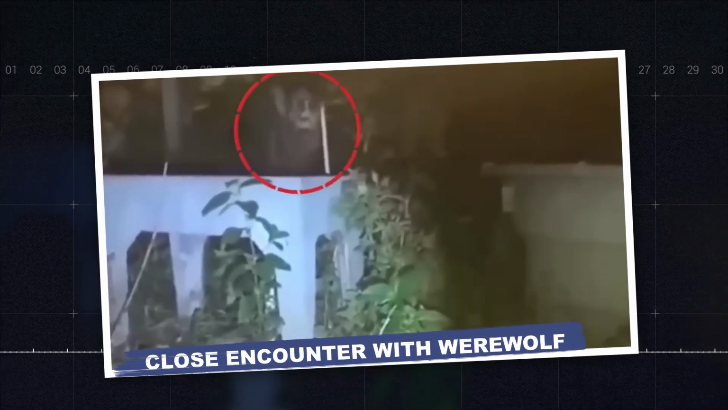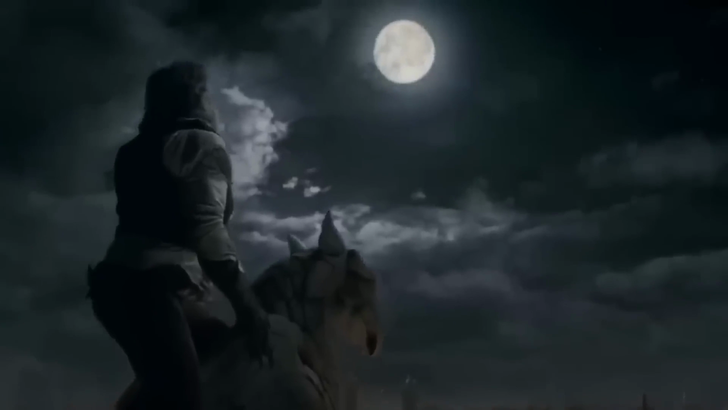Close encounter with a werewolf. In Brazil, one fateful night, a man claimed to have experienced a spine-chilling encounter with a werewolf. Unlike the common myth of full moon transformations, this horrific beast emerged on a pitch-black night. The man stumbled upon the creature hiding behind a wooden structure in the dark. The man turned his camera towards the menacing figure. The werewolf, realizing it was being observed, lunged forward, attempting to attack the man. Fortunately, the quick-footed man escaped with just a glimpse of the terrifying beast.